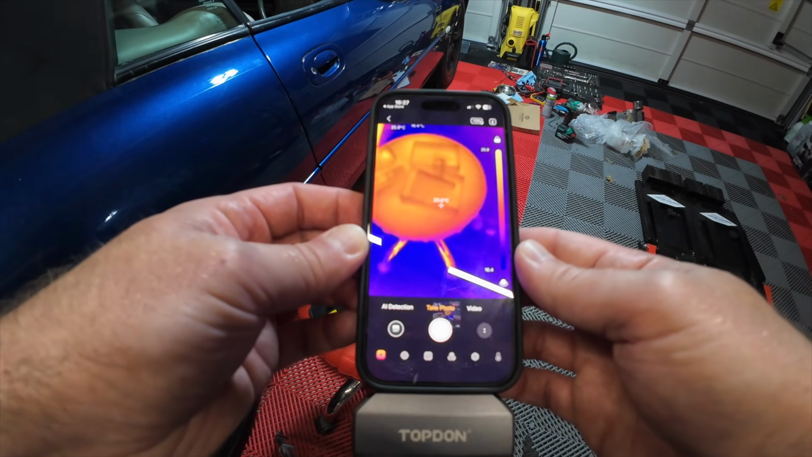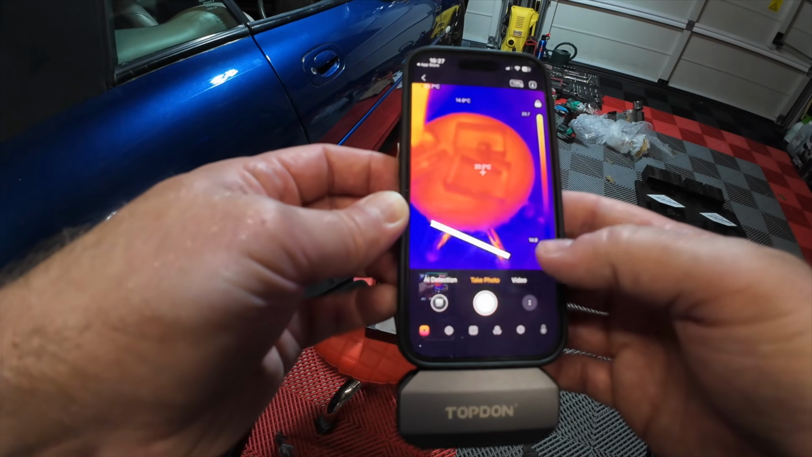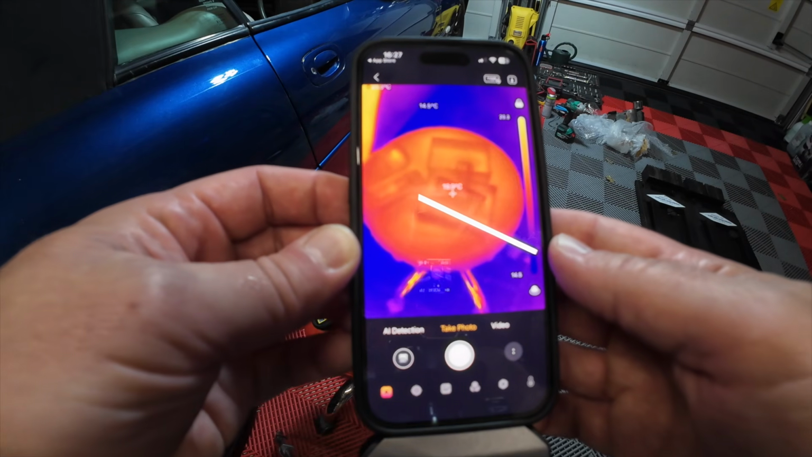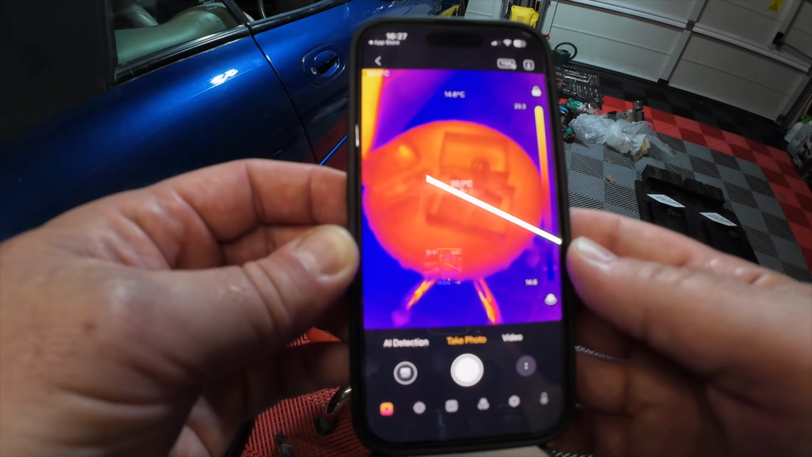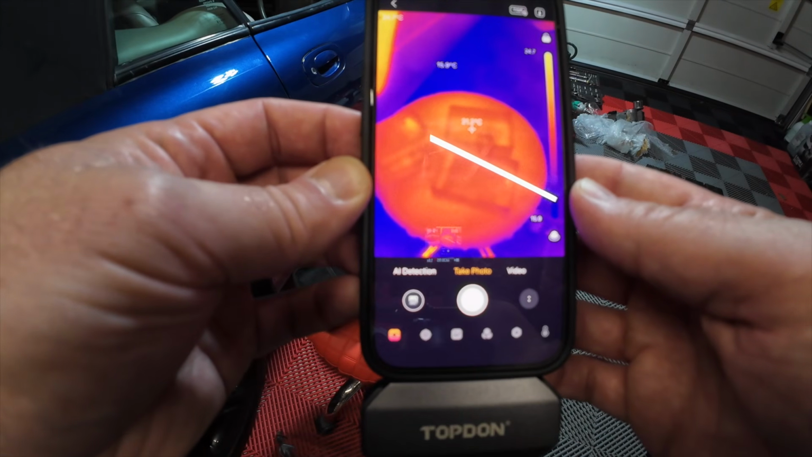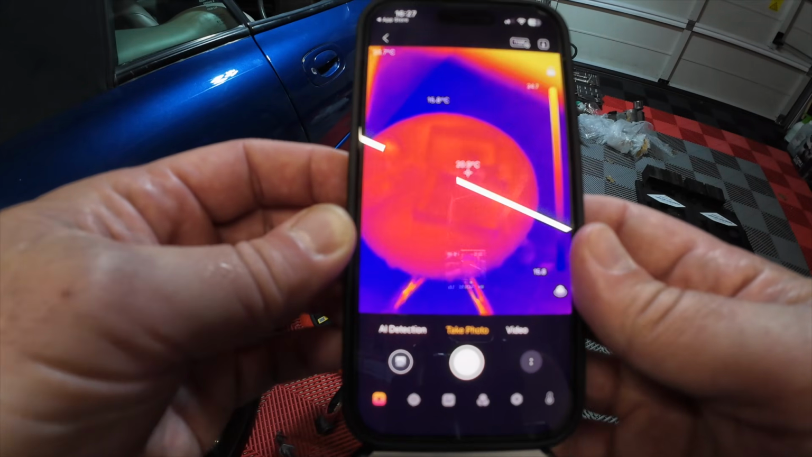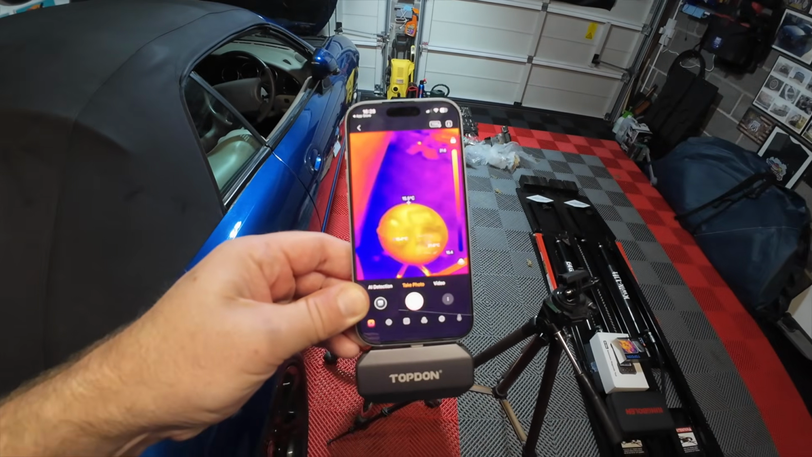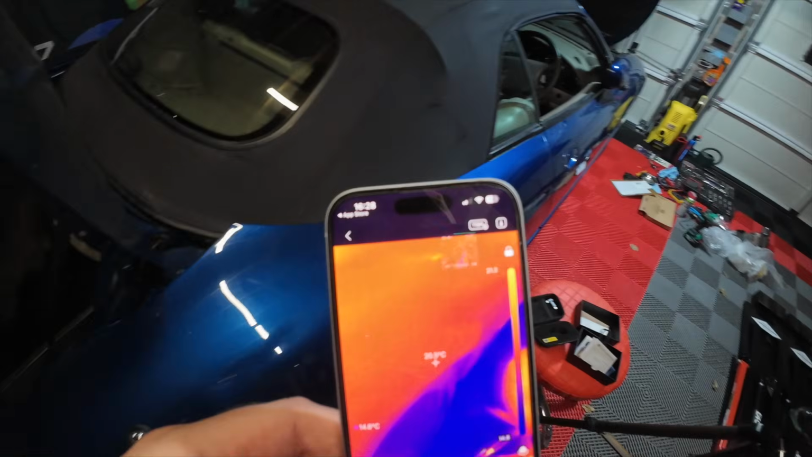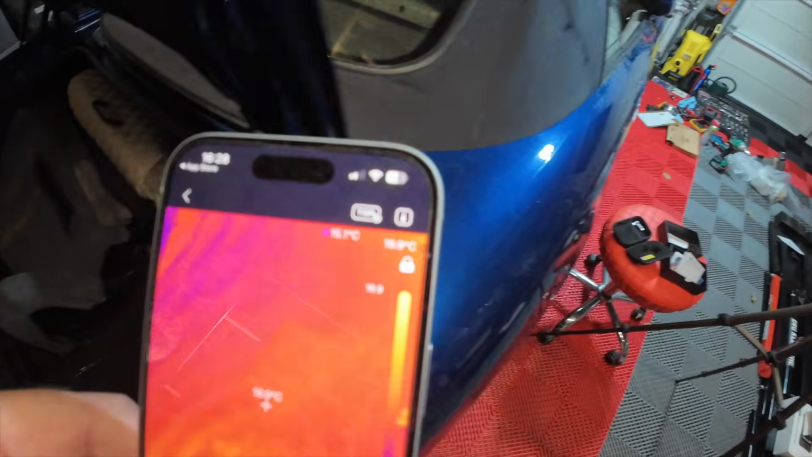Wow. Check it out, eh? So as you can see on my seat there, it's registering 20.1 degrees Celsius, and the side of the car is 15.6 degrees Celsius. Right, that could not have been easier to set up. It literally took me the time it took me on the phone there. So let's have a look at other stuff, right?